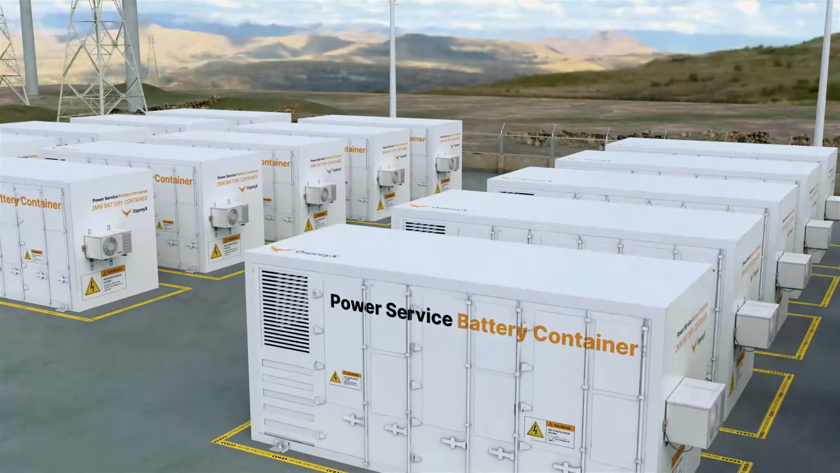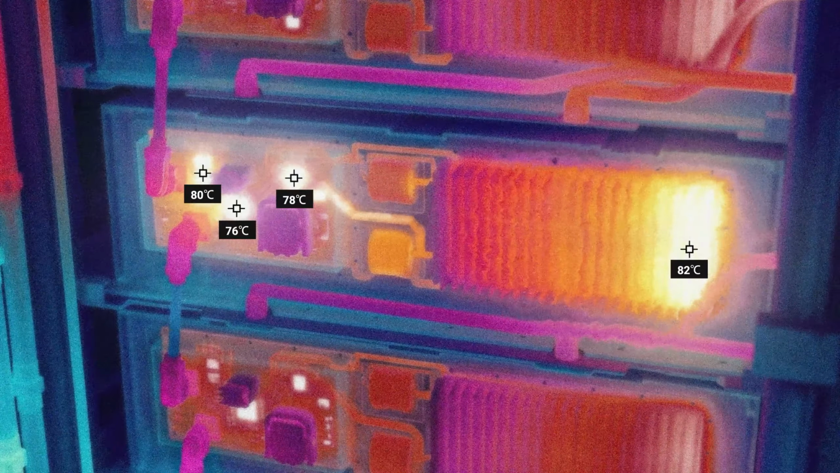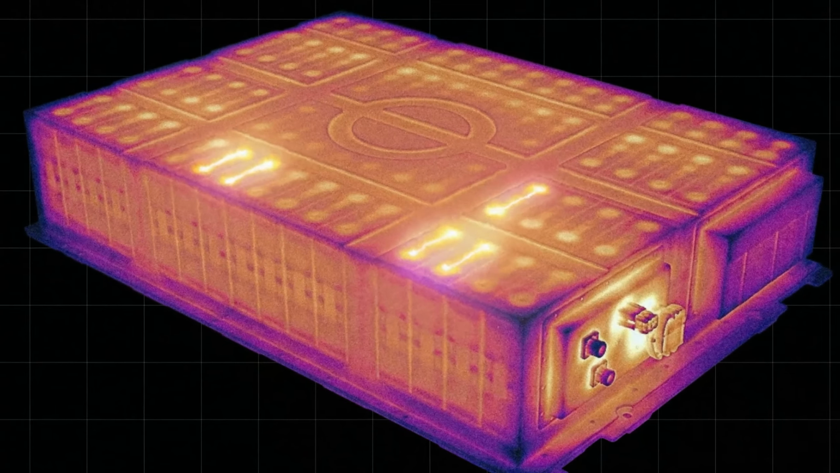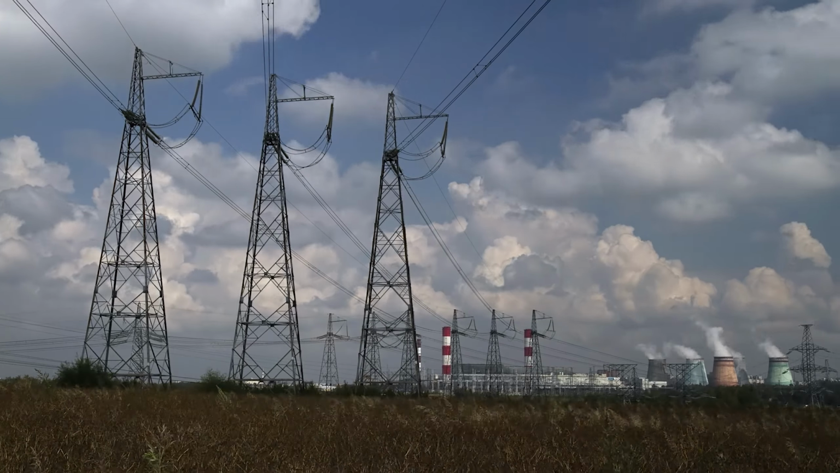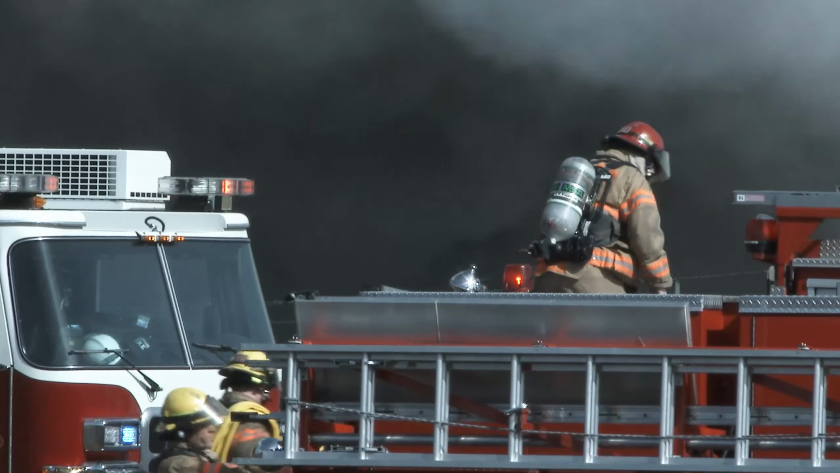Let's take a closer look. What appears to be a perfect battery module in the visible spectrum tells a different story in infrared. Deep within the stack, the core temperature of this module has surged to 85 degrees Celsius, well beyond its safe operating range. In large-scale systems, once thermal runaway begins, it triggers chemical fires that are notoriously difficult to extinguish.